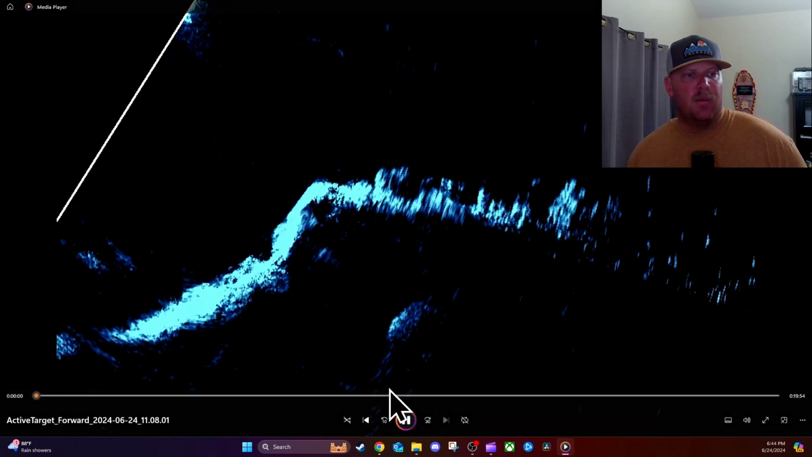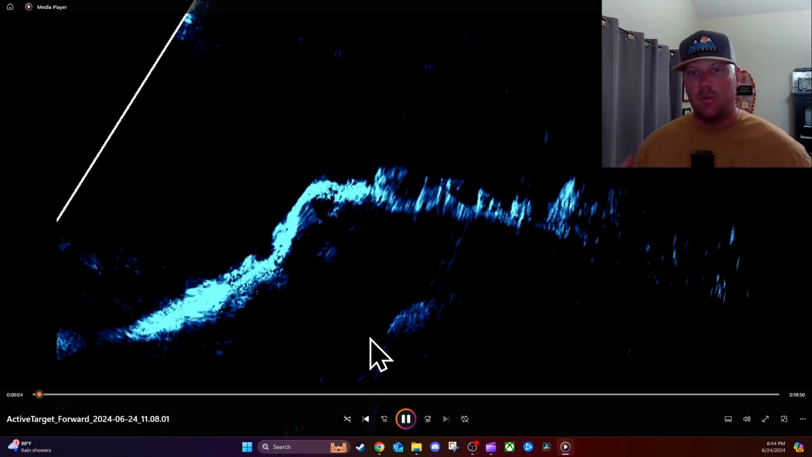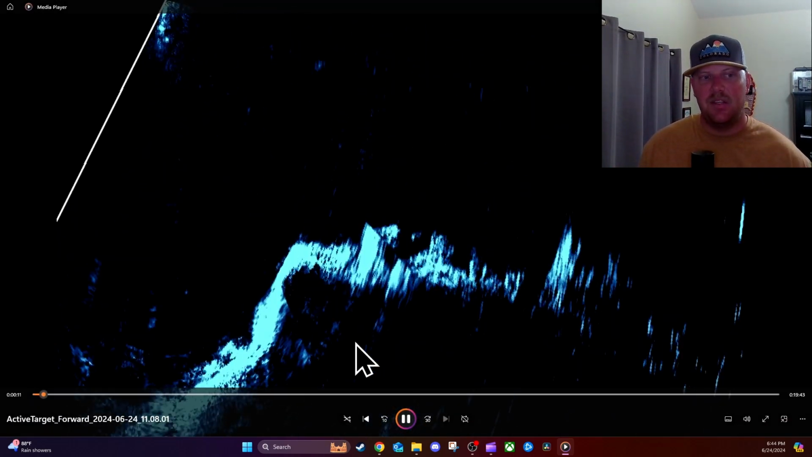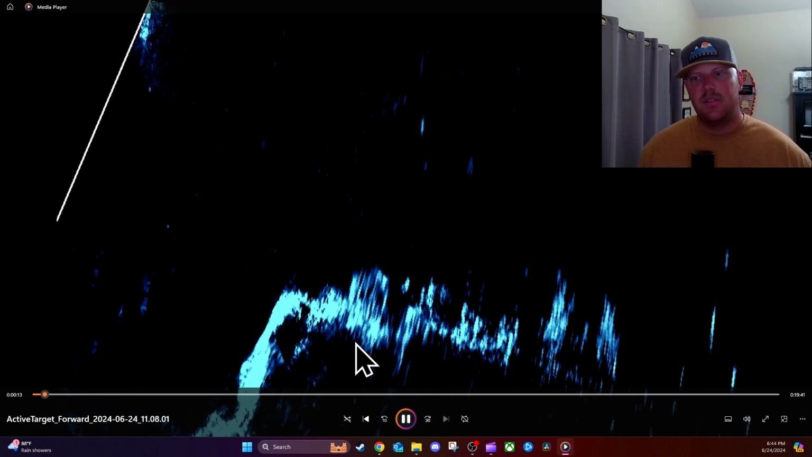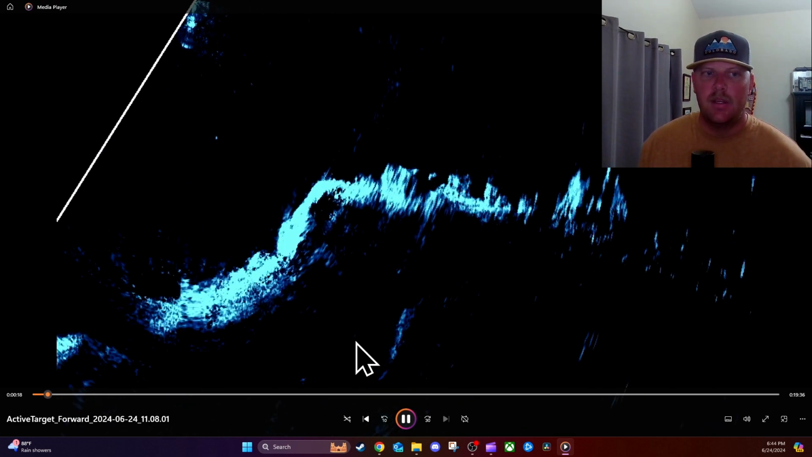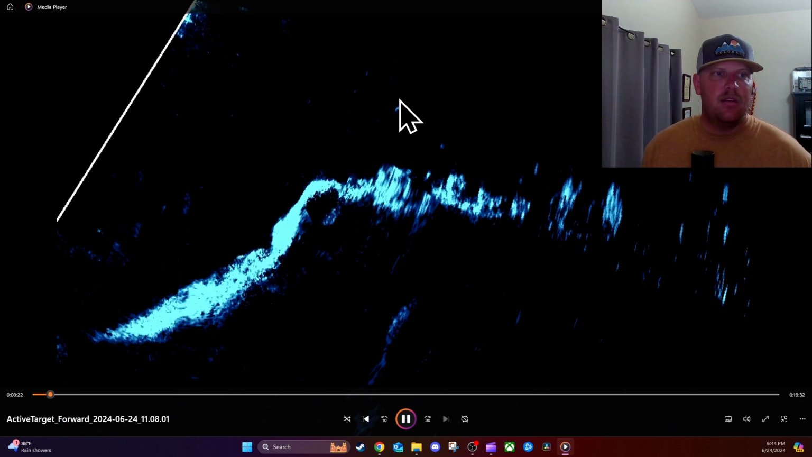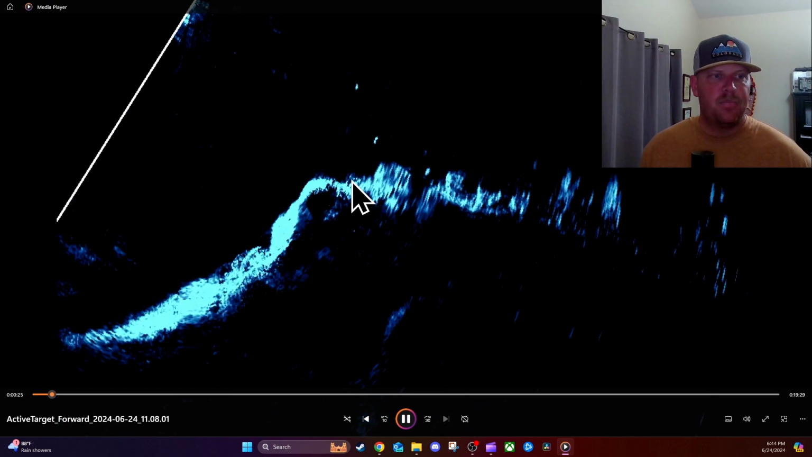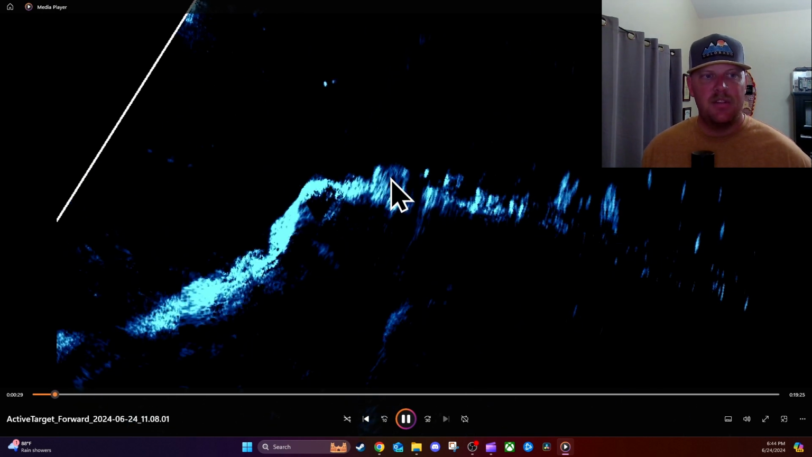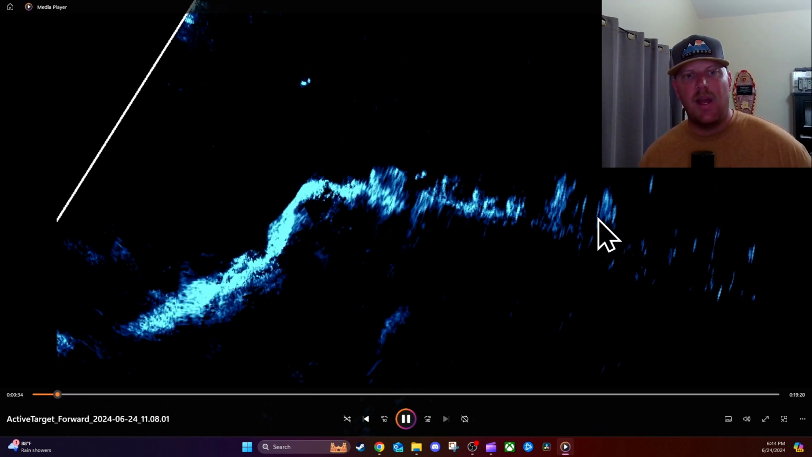So I'm going to play this and talk about how I use my Active Target to just look for active life down there, right? There's a lot of walleye in this lake. There's trout, there's wipers, there's crappie. It's got everything. Mostly smallmouth, at least on the bass side. So as you can see, we've got some suspended roaming fish. Looks like a fish there. Definitely three fish there. This is a boulder, some sporadic rocks and grass